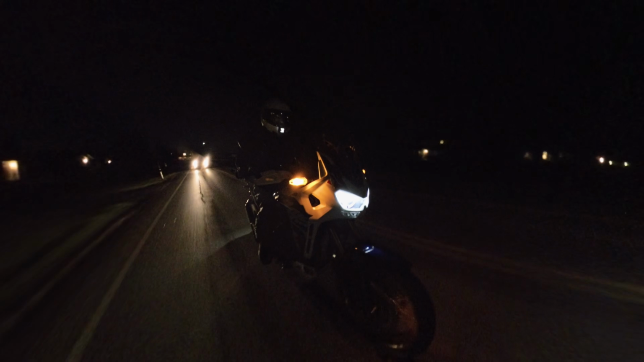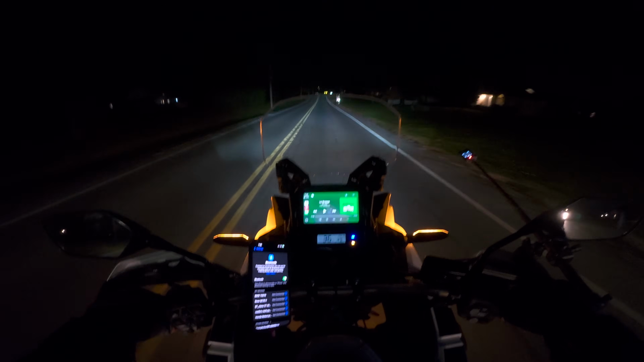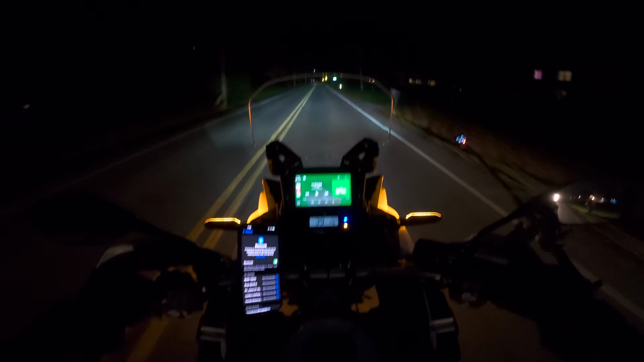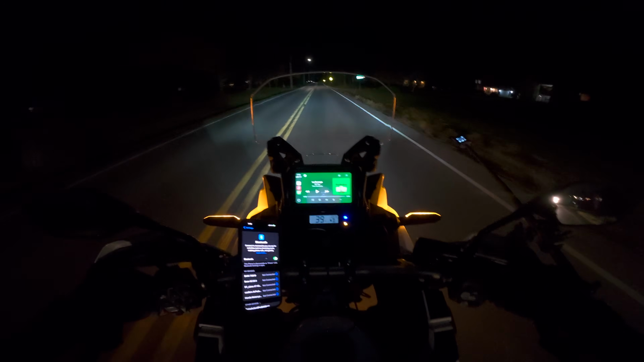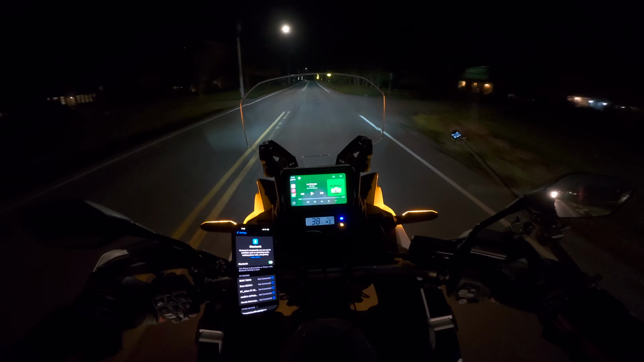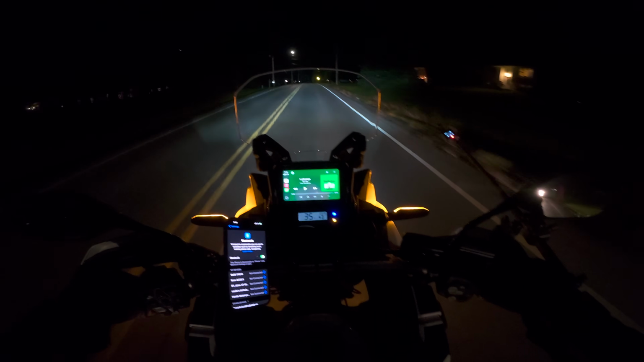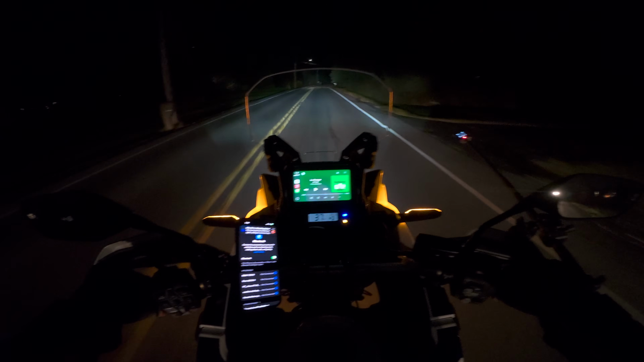Man, I kind of really like the lights on this bike. All right, no one's in front of me. I got a car behind me. High beams are on, and the lighting, I give it a 9, borderline 10. I think the lights are excellent. You can see the distance between the street lights. I think the lights on this bike are excellent. Very impressed. Very impressed.